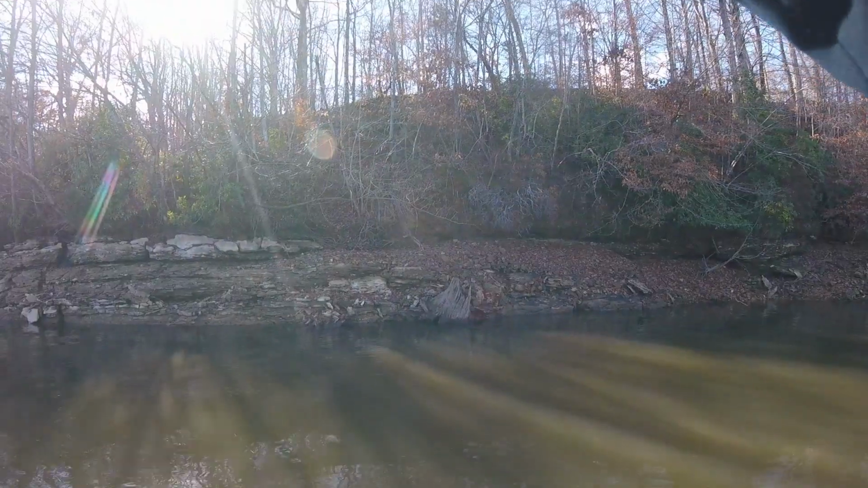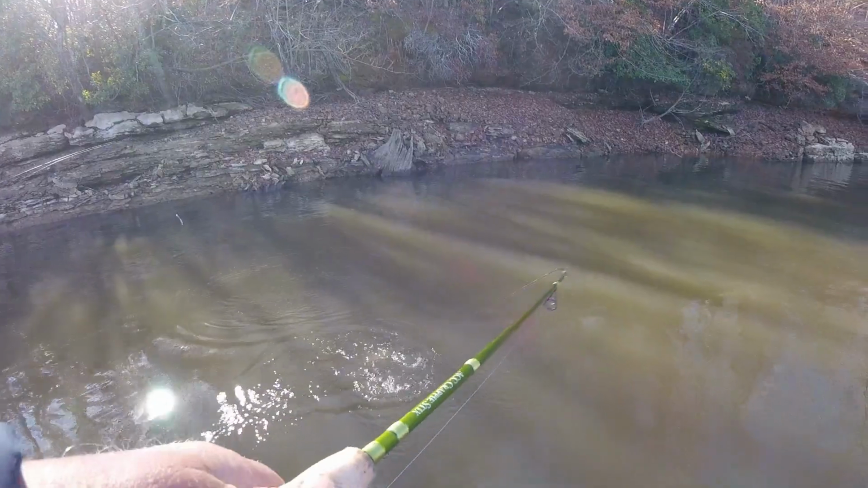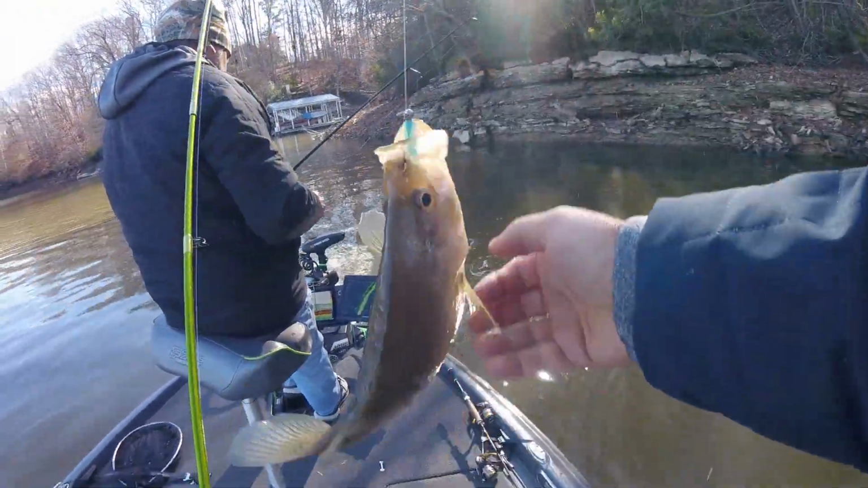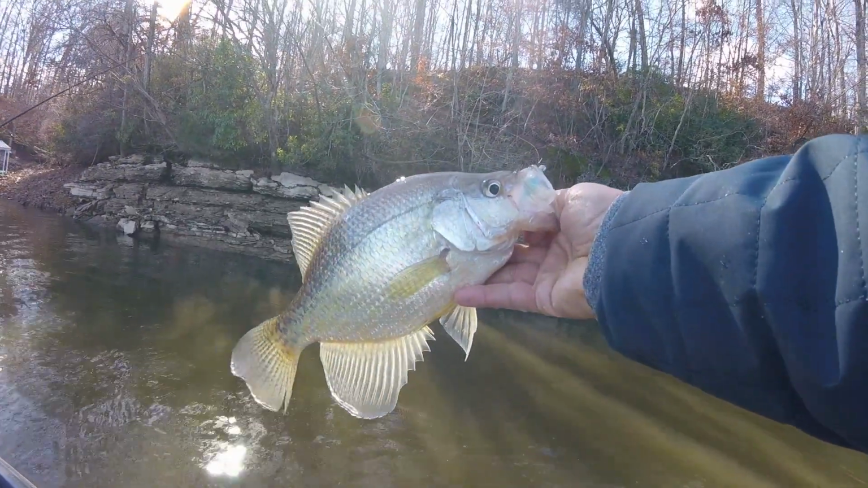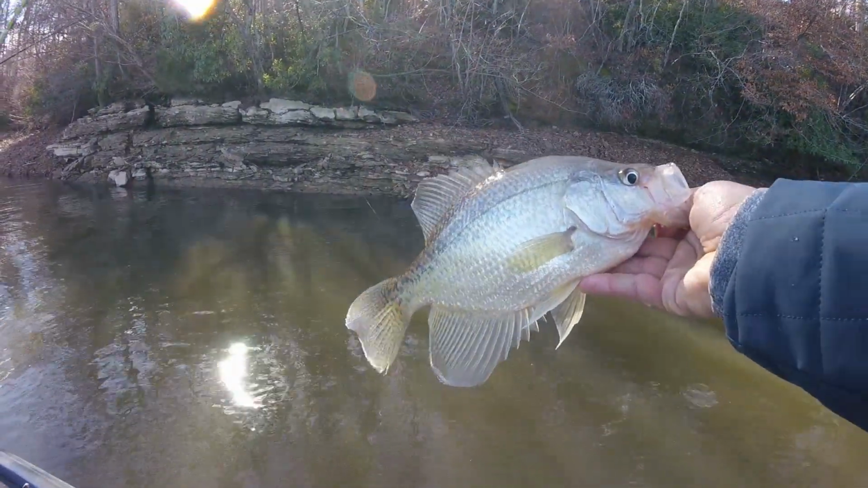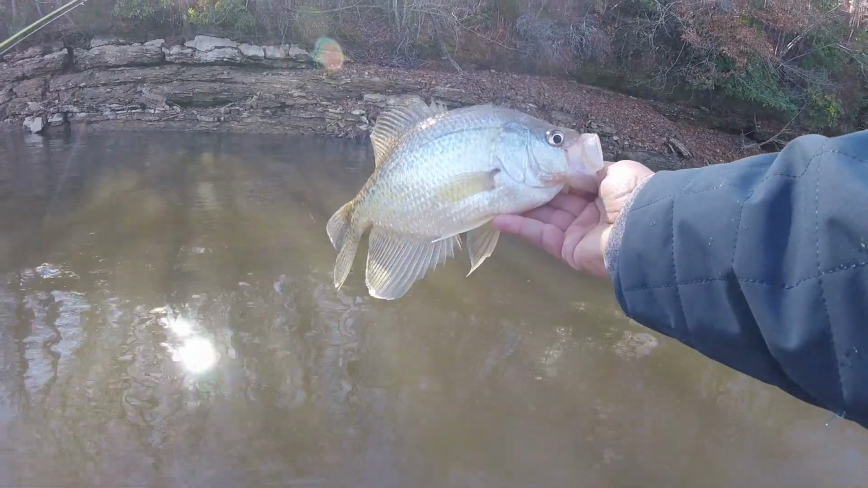There he is. Another line watcher right there. Nice one. And another old school right there. That's a 12-incher. We'll let that one go too. There's more of them down there if we can get them to bite. But we've seen a lot of that today.